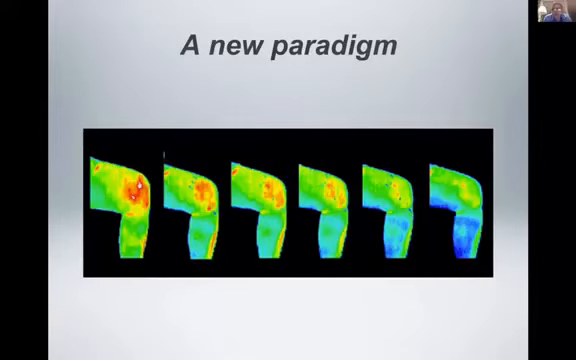And I think we're just about at the end here in terms of cases, but this is something I really like to show because thermography is a new paradigm in terms of the conventional medical model. This was a case going from left to right. There's inflammation in the knee there.